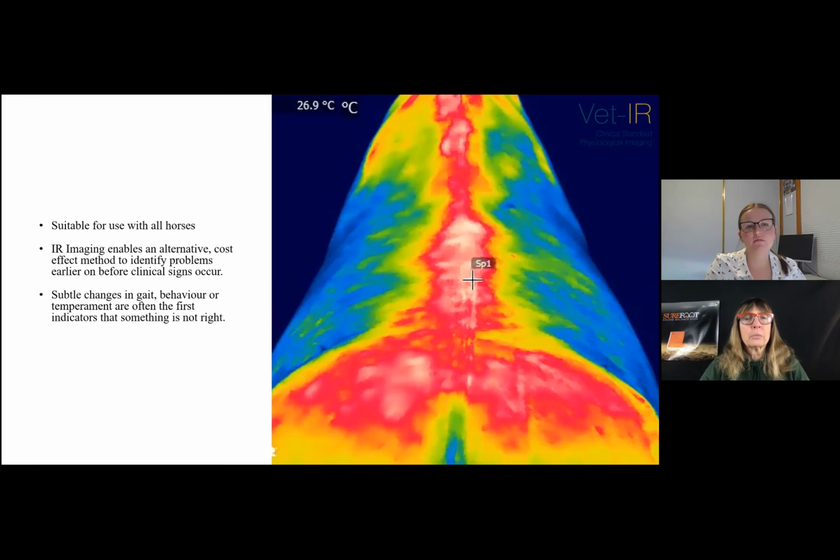So then IR imaging is suitable for use in all horses, including foals, breeding mares, performance horses, as well as the everyday riding horse. IR imaging enables riders and trainers an alternative, cost-effective method to identify problems in their horses earlier on before clinical signs occur.